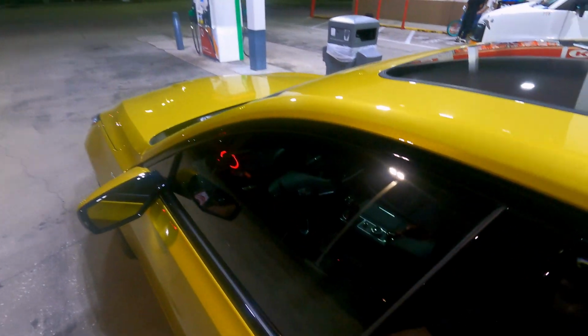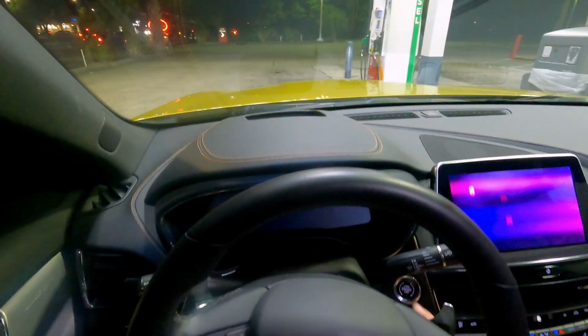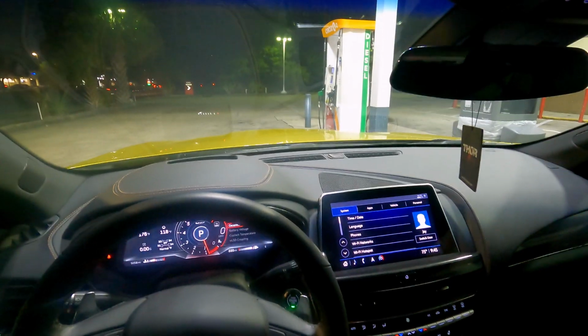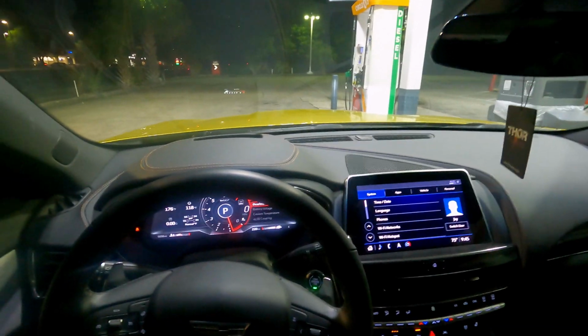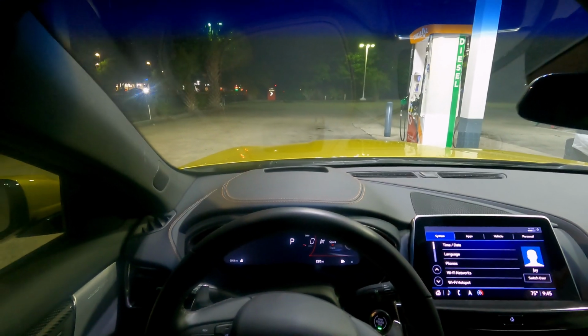I've been wanting to do a POV night view of this car for quite a while now, and I'm glad we're finally able to do it. I really hope everything looks good on here, because I don't know if you can see me right now, but I have a whole strap to my head. I look kind of hilarious. I was pretty embarrassed to wear this out in public, but I was like, man, forget it. Ain't nobody else paying the bills, you know what I mean?